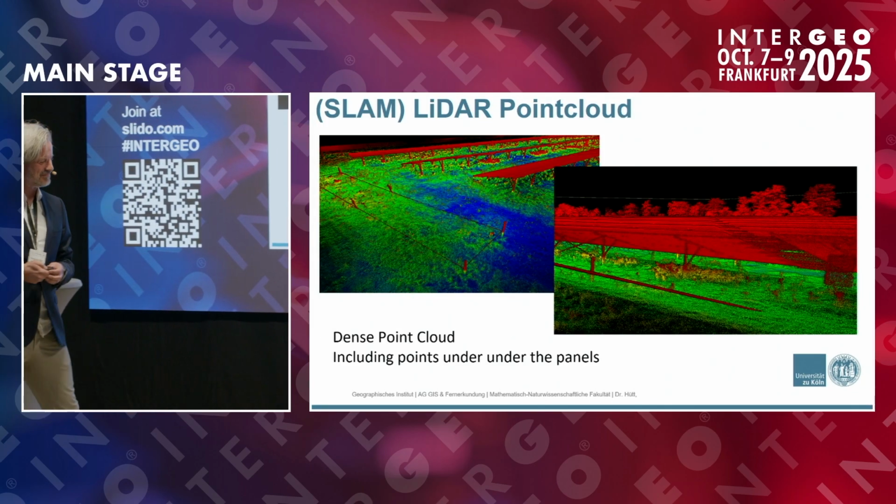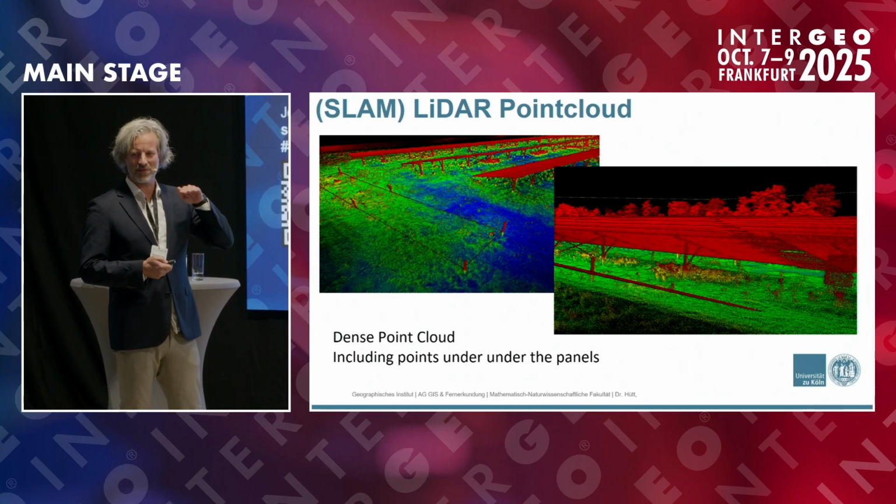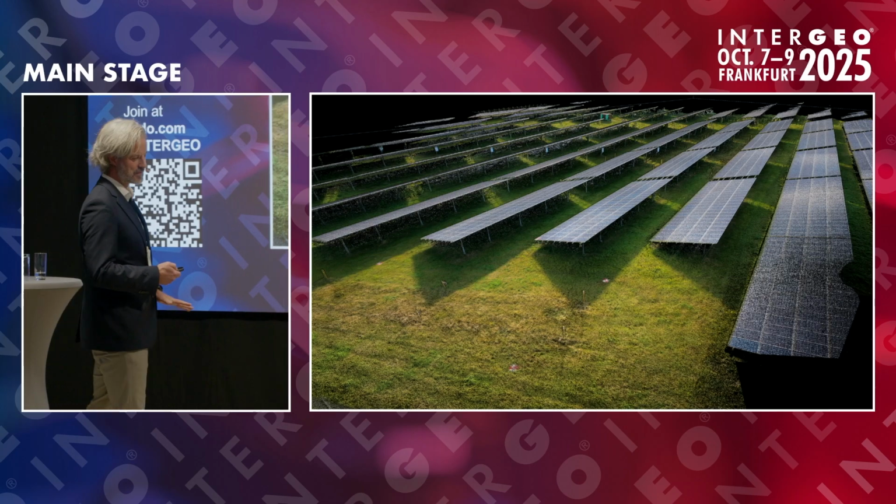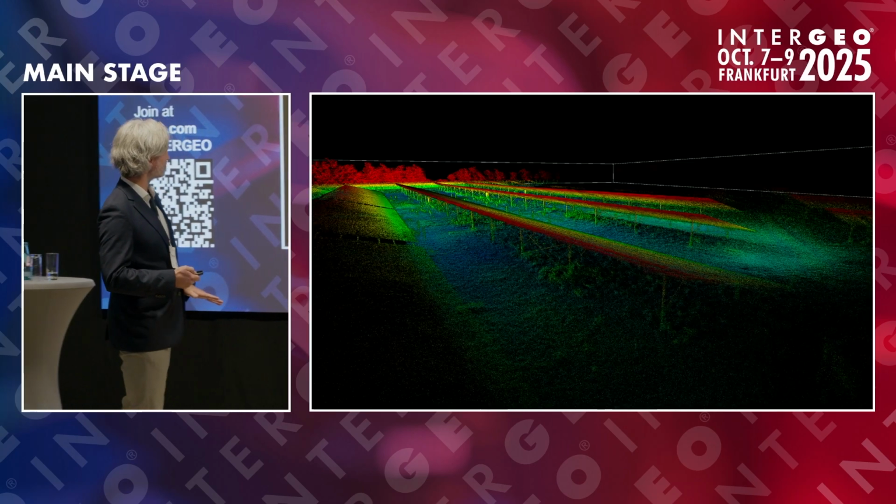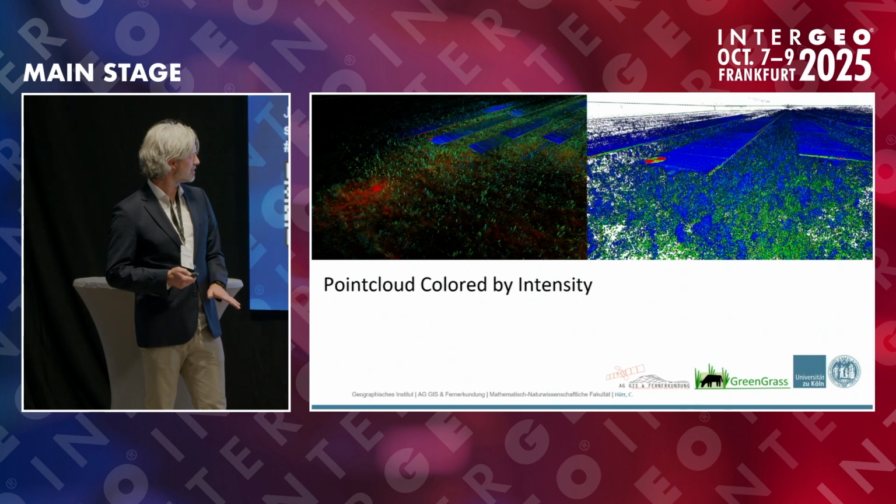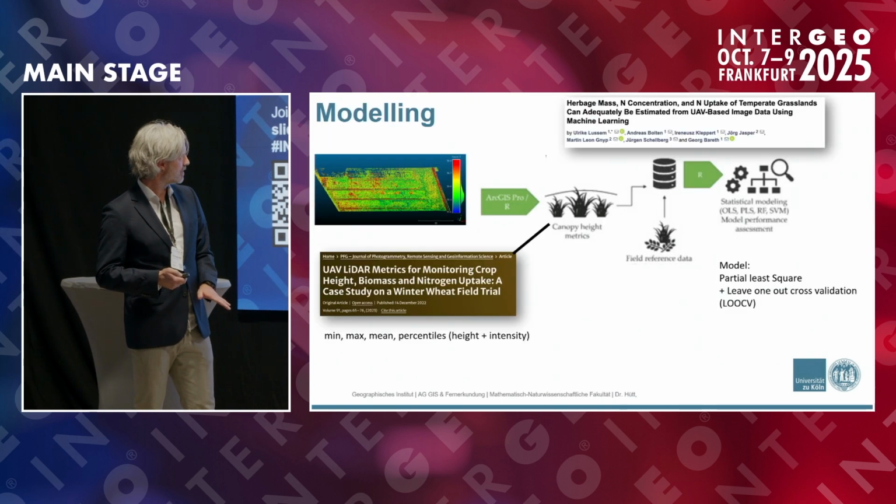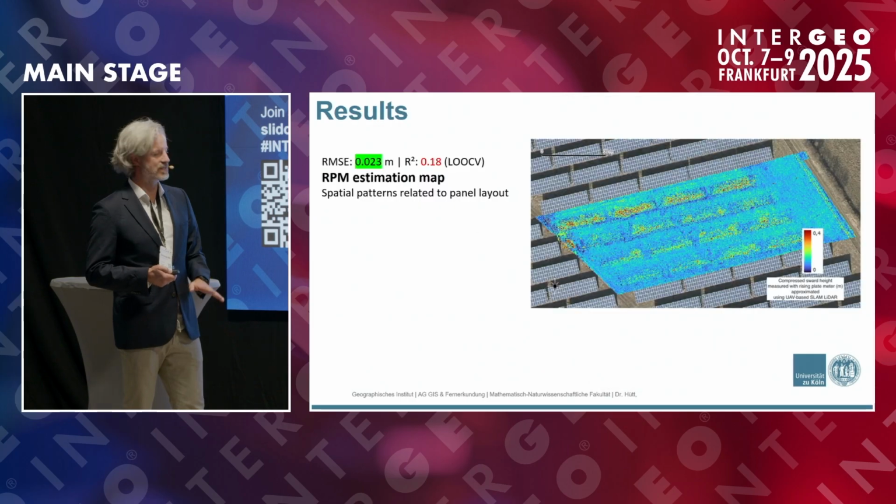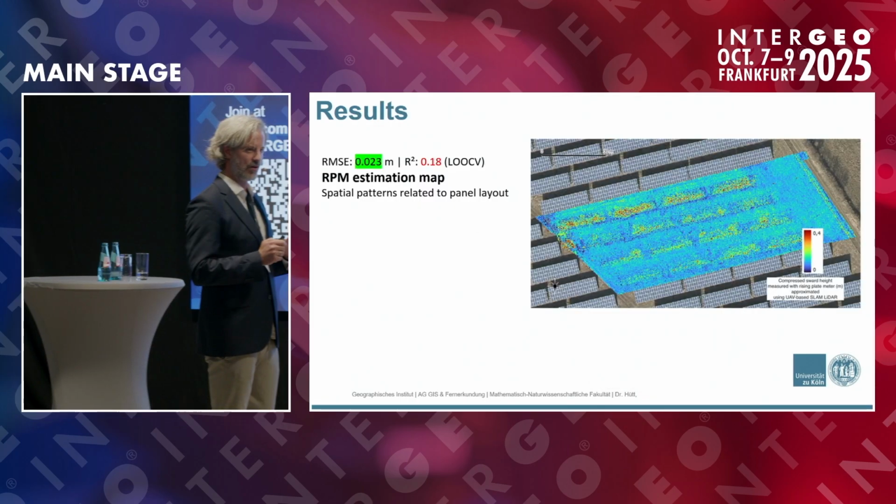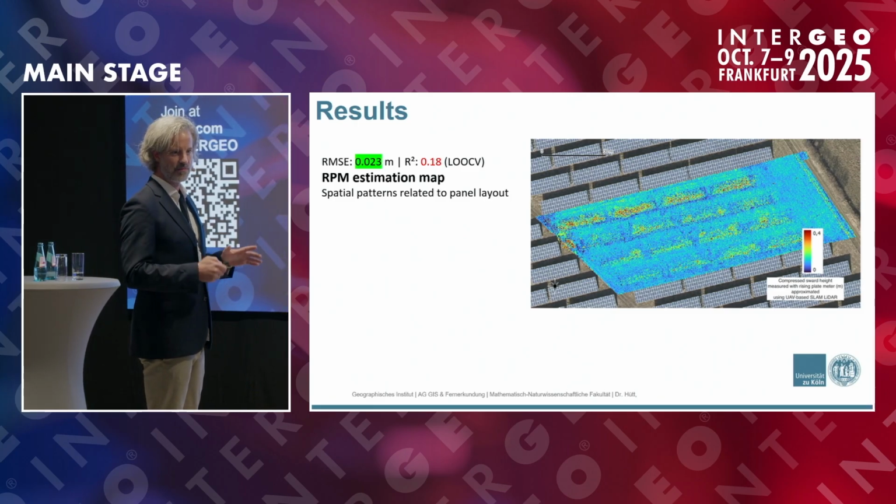I will show you some LiDAR point clouds, not only of the PV modules, but also of the vegetation below it. Yeah, here's the reflectance. Maybe one more thing I want to show you is in the end, we did the same modeling as in the other approach. And here we could also already draw some interesting insights on this material.